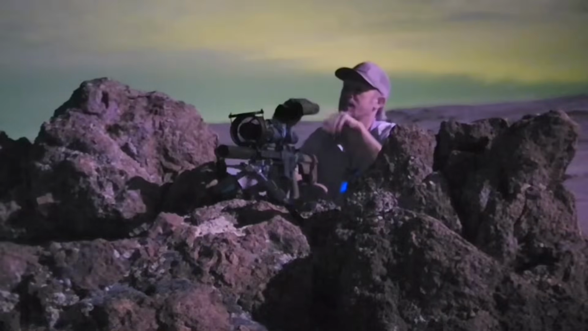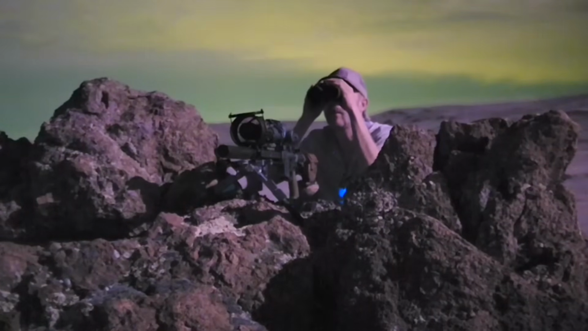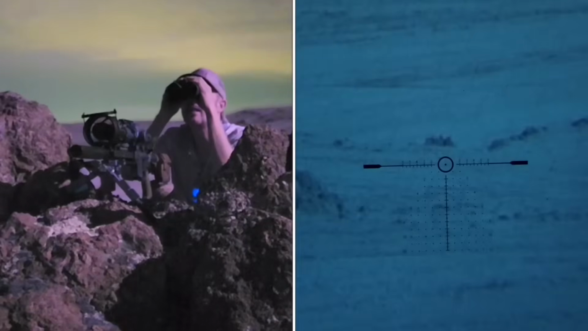So how about one more test here? I've got my Vectronix Vector X binos, so I'm going to point them downrange. I have no clue what I'm looking at here. Let me see if I can find something in the general direction. Okay, so let me go ahead and hit the range on those. I'm looking at something 600 yards away.